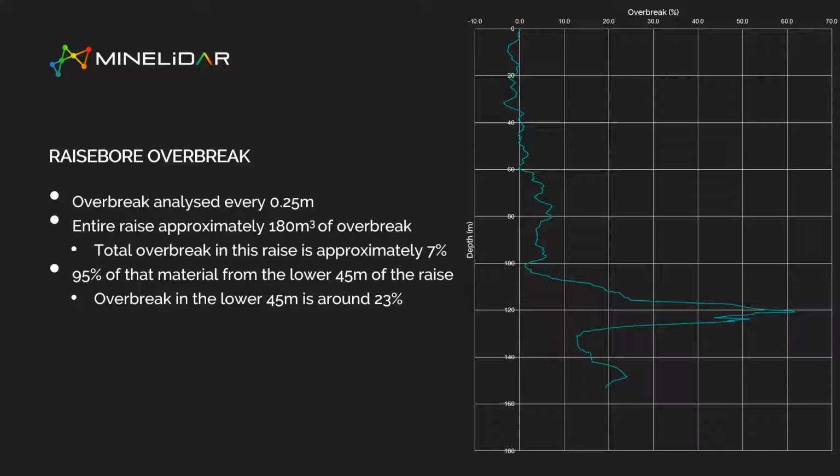But you can see from the graph, basically from 100 metres down to the bottom of the rise is where things really get much bigger, and that was a combination of structural failure and the stress-induced damage. So basically 95% of that 180 cubic metres came from that bottom 45 metres, and the overbreak in there is about 23% in total.